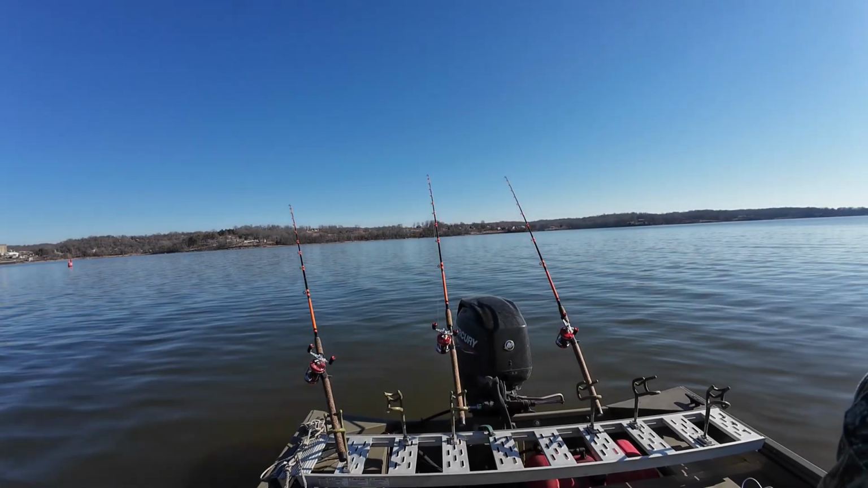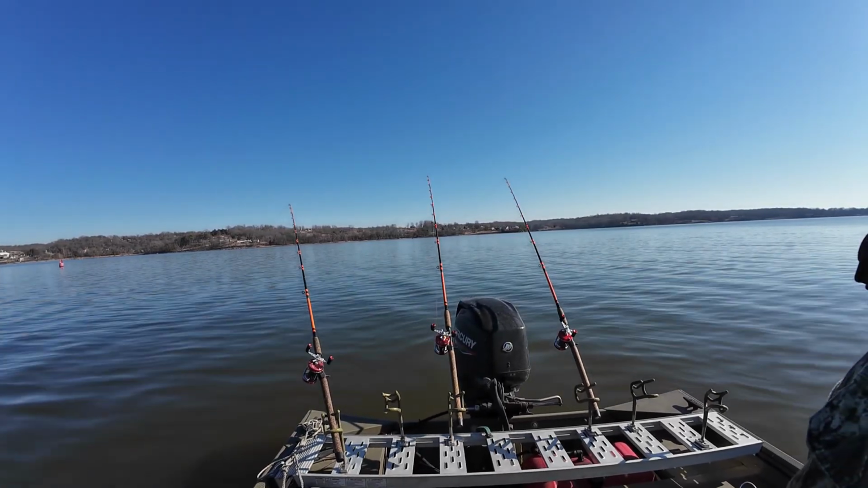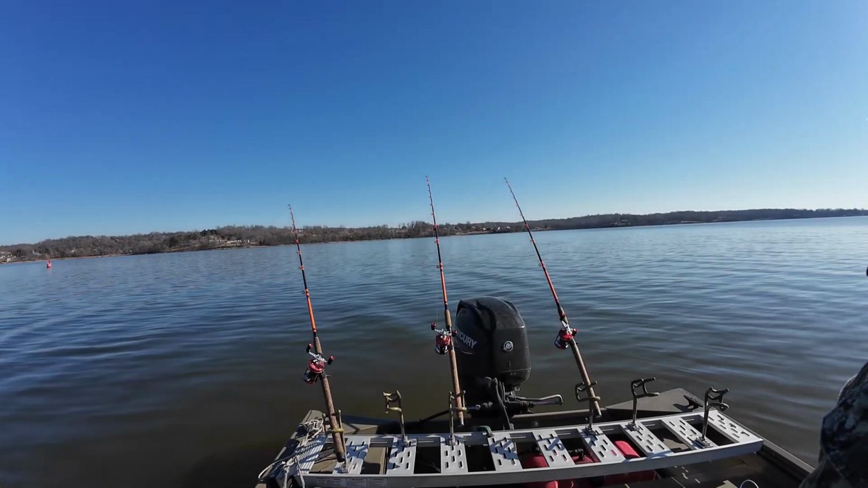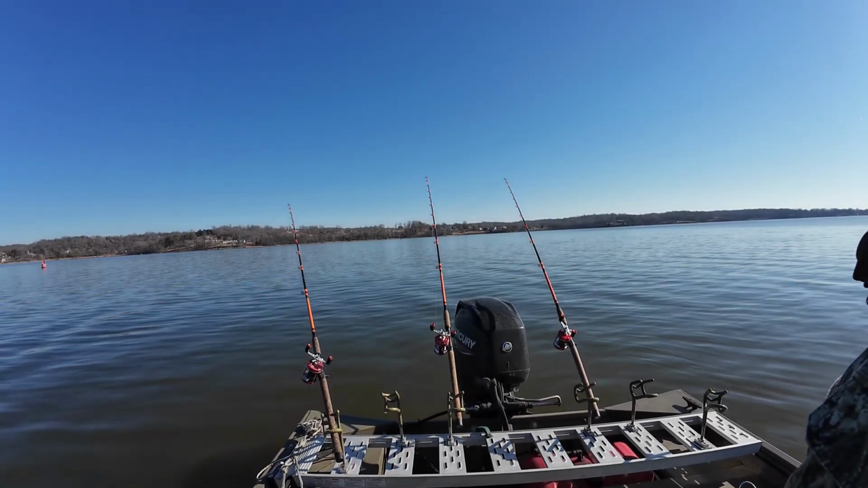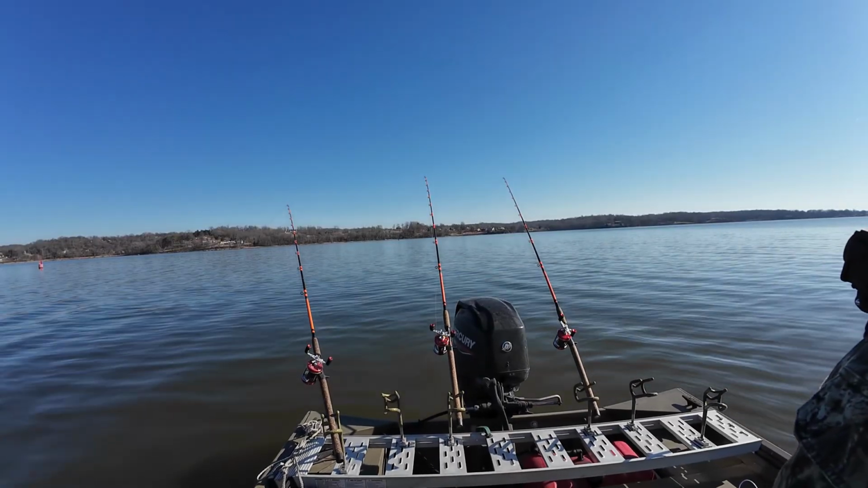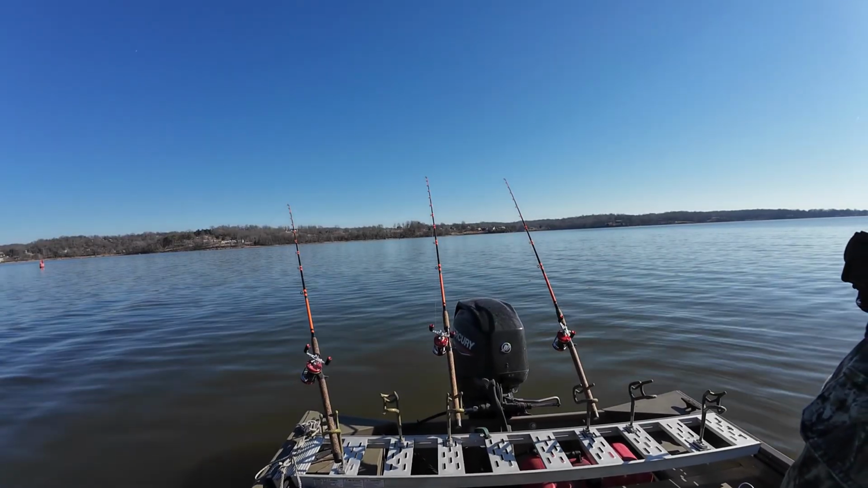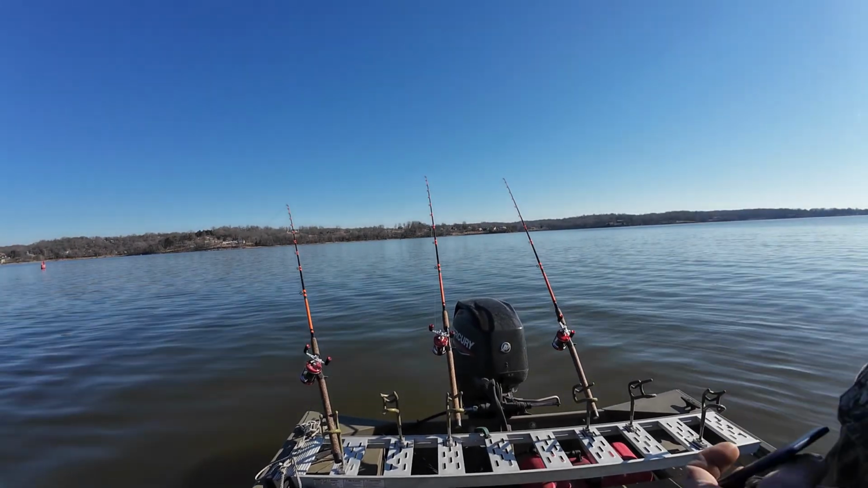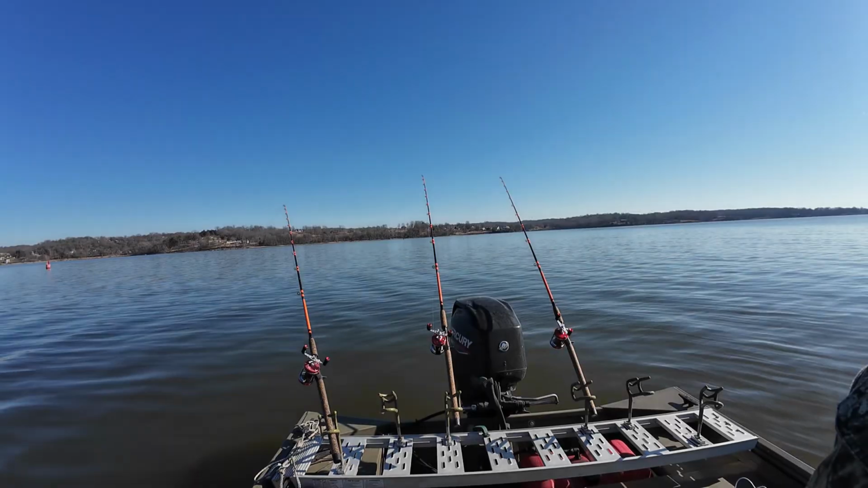But see guys, it's just that easy if you can find shad. Like I said, I hadn't been on this lake 20 minutes. I put the boat in it. It is 10:02. I put the boat in at 9:20.